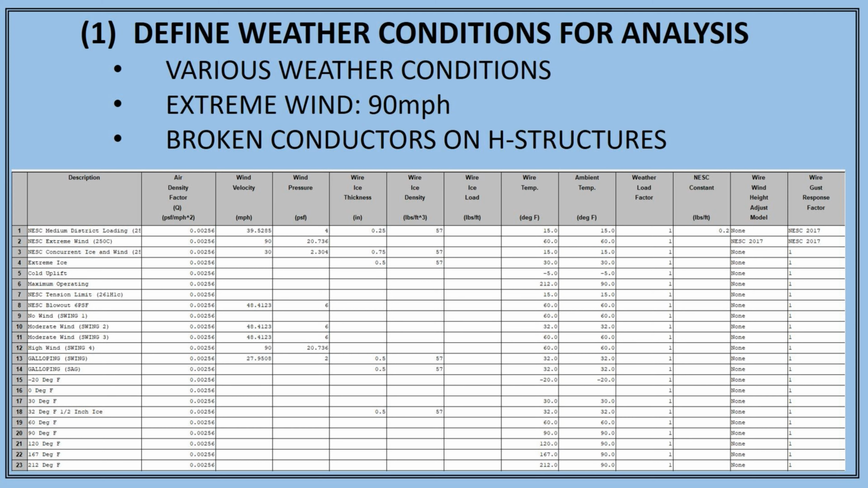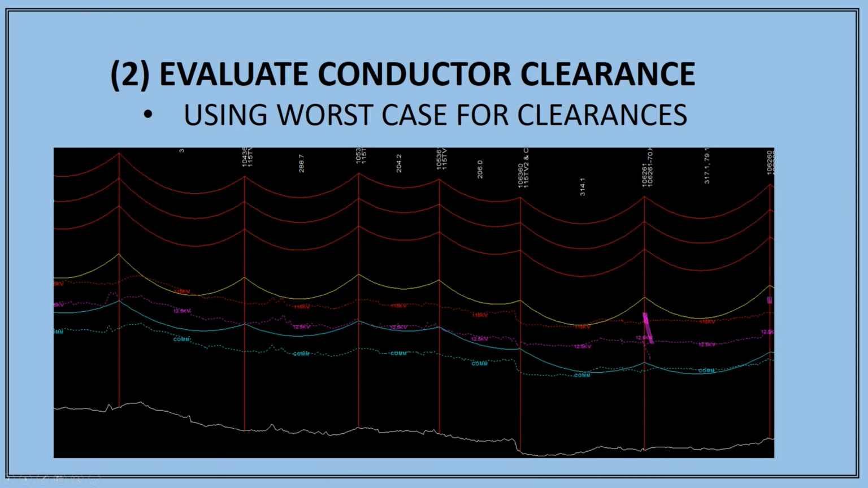or in the case of the Tumwater Valley crossings, we don't ever want those conductors to come down, so we're designing such that if all conductors ahead of that valley crossing were to come down, the poles would still stay standing. Now it is time to evaluate conductor clearances using worst-case sag for our clearance check.